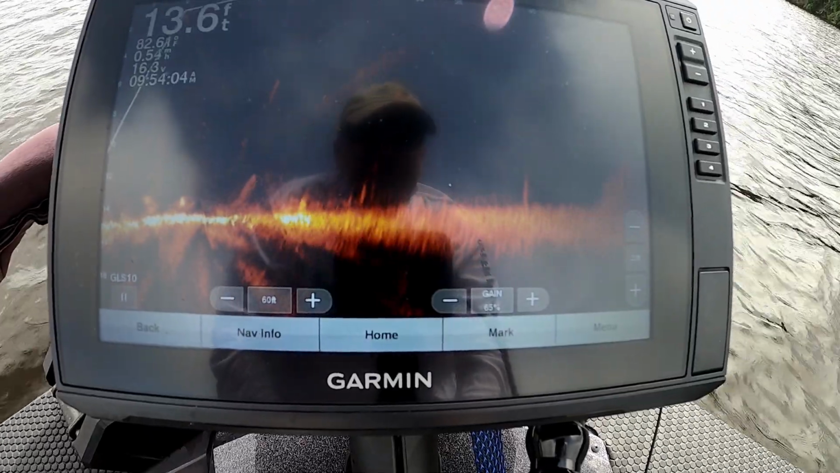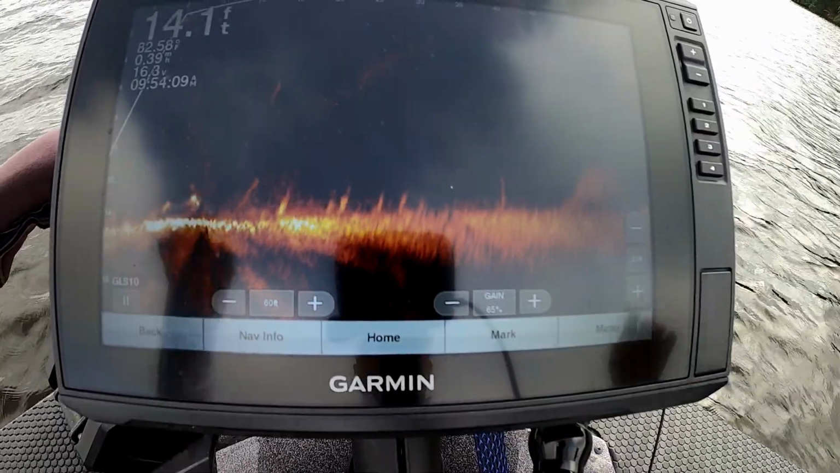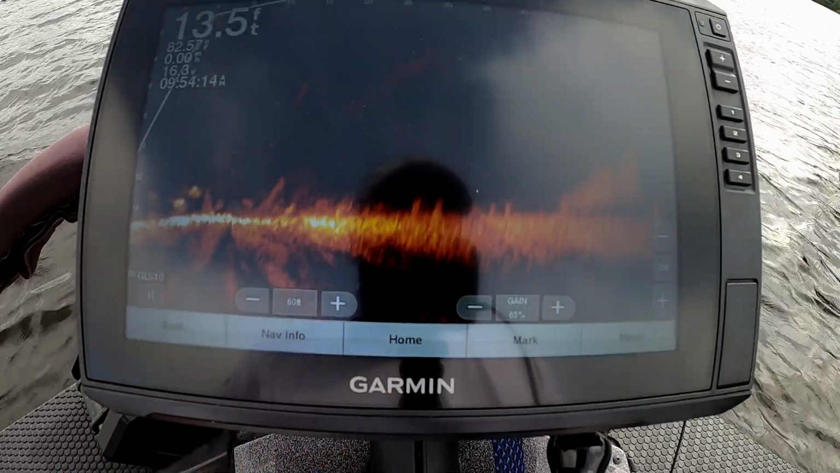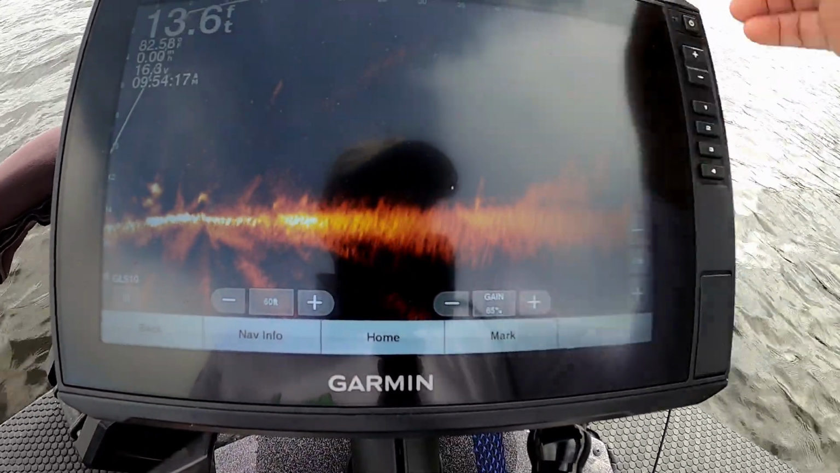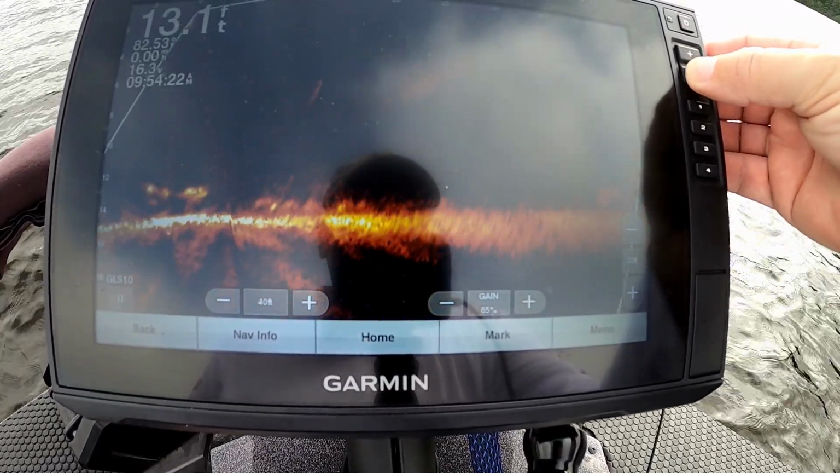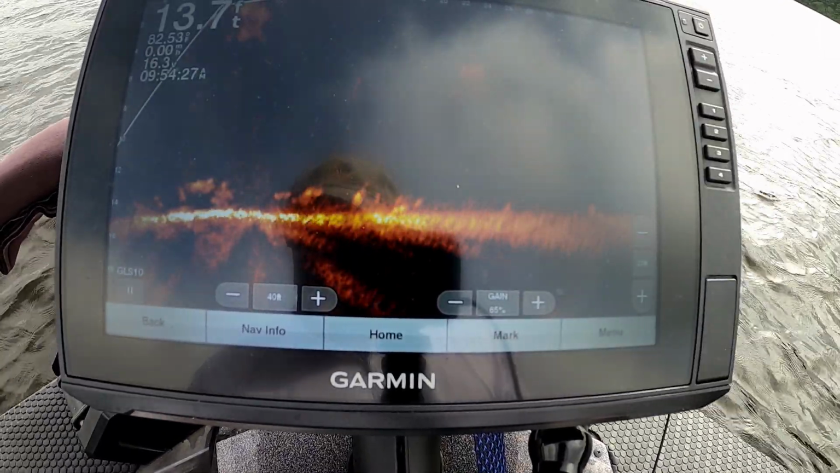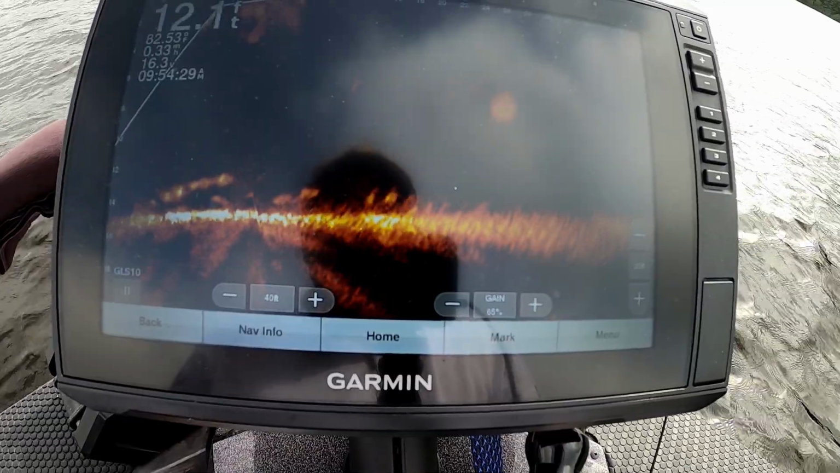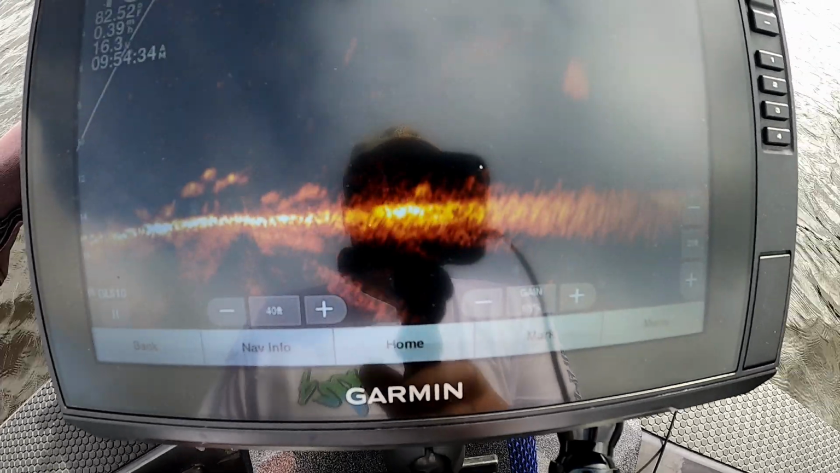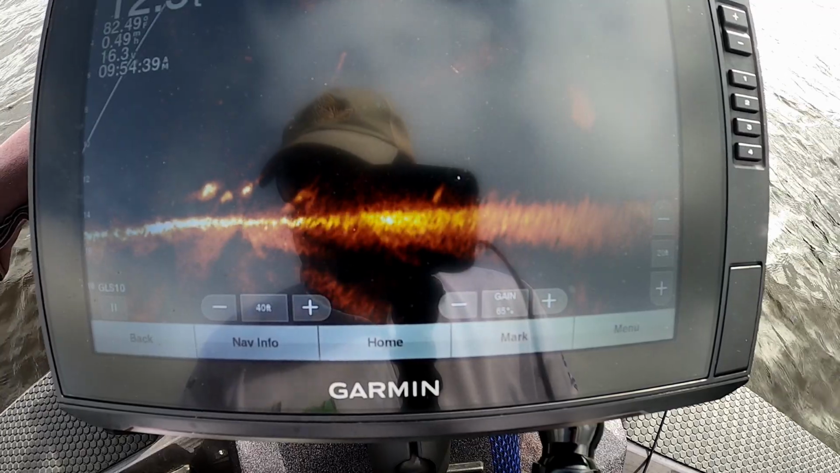A couple right there. Alright guys, I don't know if y'all can see them. They're sitting right on the bottom right here. See, right here, I'm about 20 feet from them. I'm going to zoom in just a hair. There you go. See them bass down there on the bottom, guys? Right underneath the boat. Let's see what they do when I turn on this Hydrowave. Just out of curiosity. You guys see that? You guys see them fish down there? That is bass.